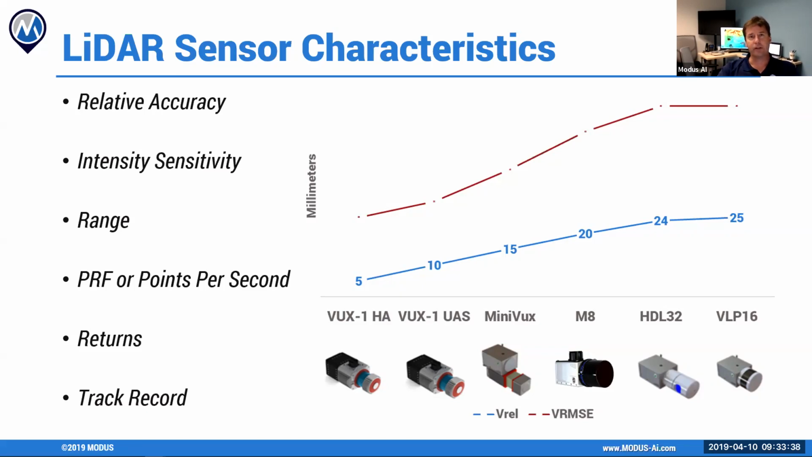Conversely, if I have white dotted reflective paint, I'm getting close to 100% return. Typically, if we're talking about brown earth, we're talking about 75 to 80% return. If you're talking about vegetation, let's say first tier green vegetation, we're looking at maybe 25% return.